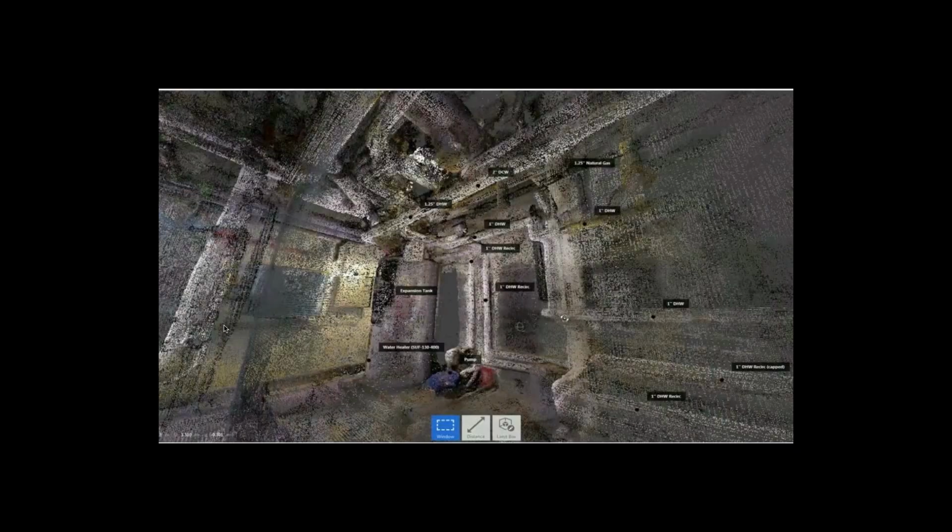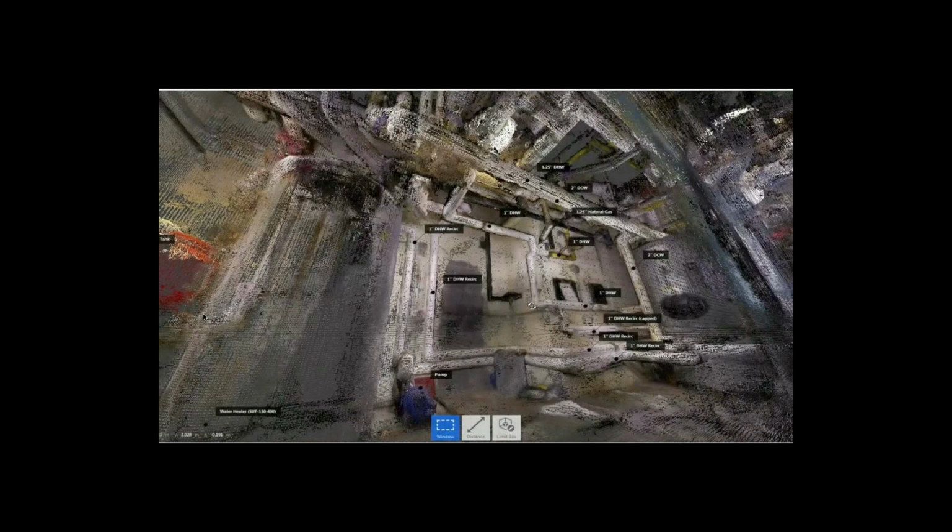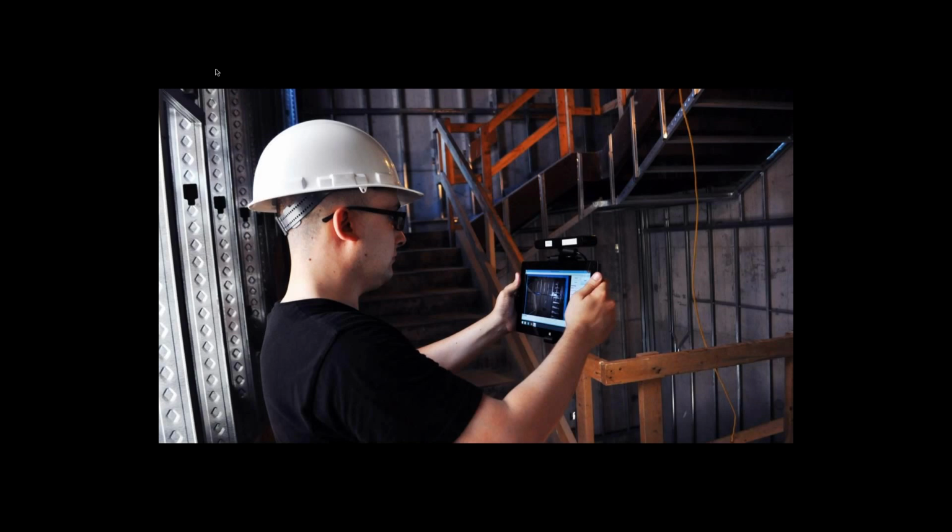This is a point cloud, actually in ReCap, and you can see there are annotations on it. That's something that doesn't come automatically. But it's a colored point cloud, and if you're familiar with point clouds, the output is nothing new. What is unique about it is the data capture method, or the hardware itself.